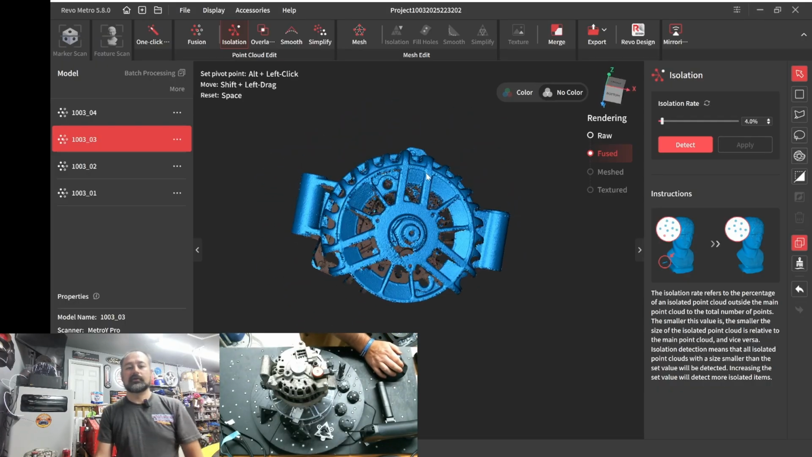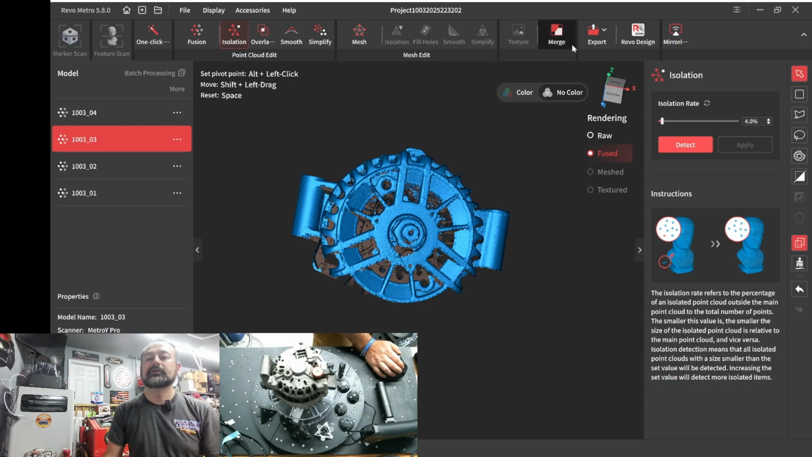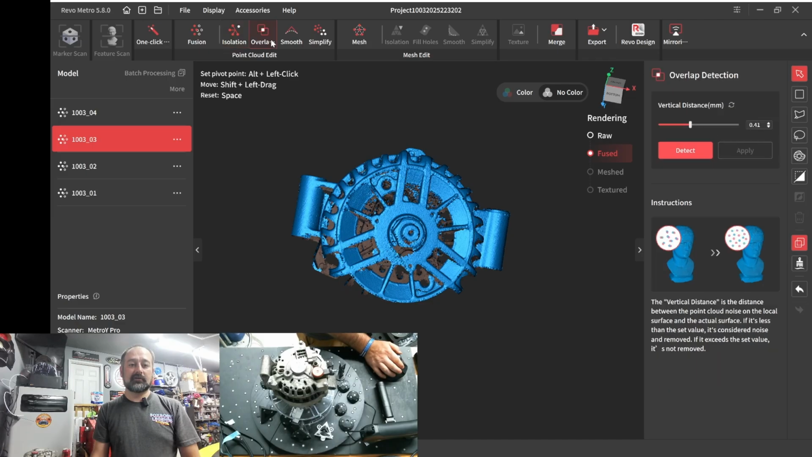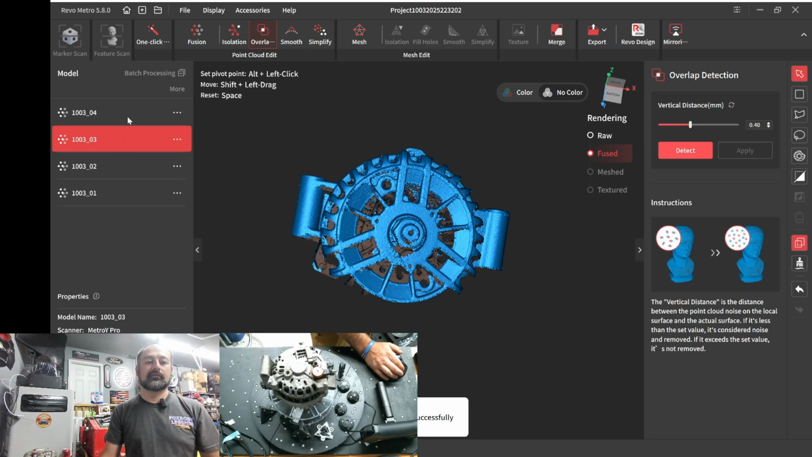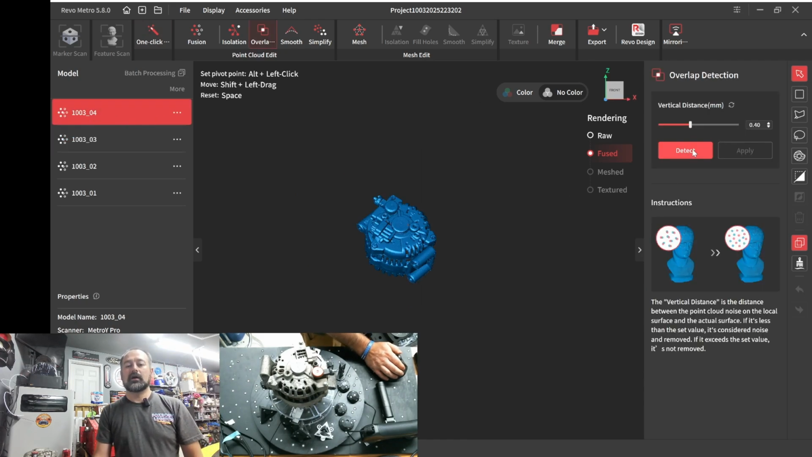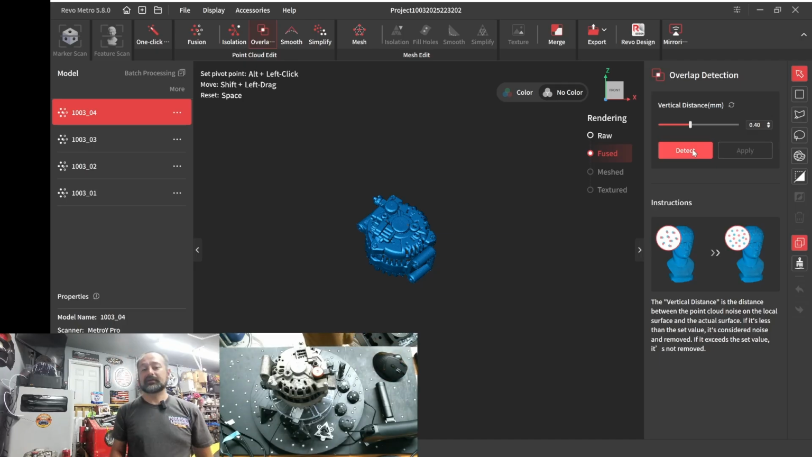All right, so now we're going to try to align all these. So I'm going to go straight to merge. Now you should go to overlap detection. Lasers are really good about not having too much overlap, but we can do that. I've just gotten used to the laser scanners not really needing this.